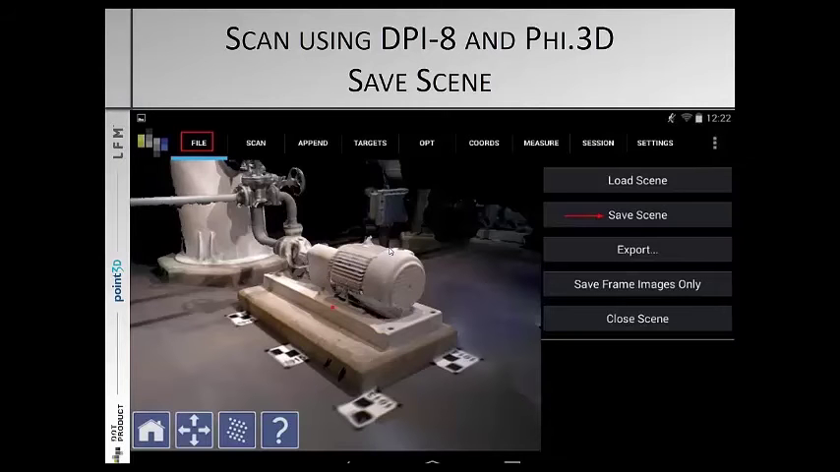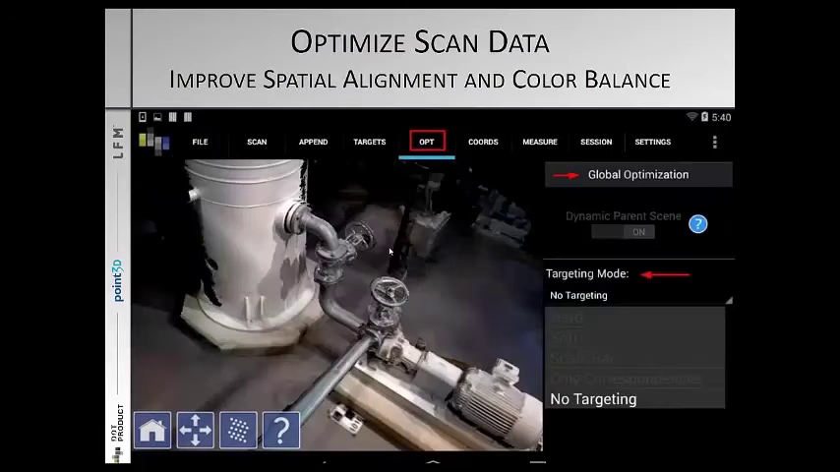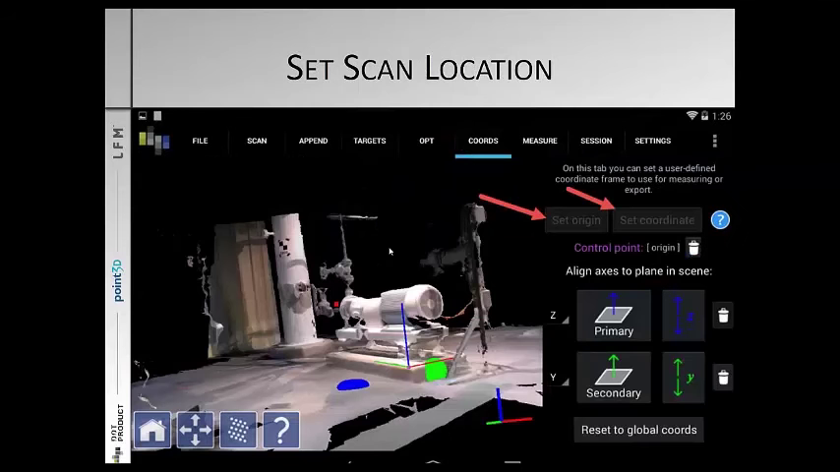One of the first things we want to do is save that information before we proceed and do anything else with it. File menu, click File, Save Scene, and then Proceed. The next step is optimization. Chris, once again, will talk a little bit more about this, but this improves the spatial alignment and color balance. There are different options depending on whether I'm using targeting or not. April tags improves the spatial alignment.